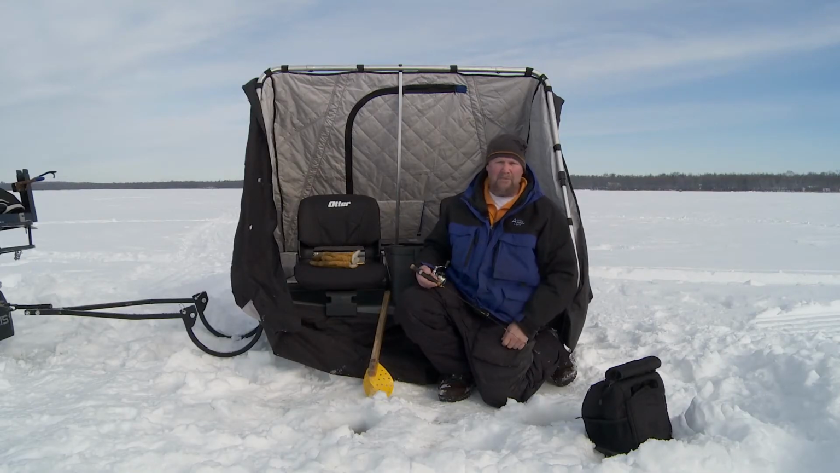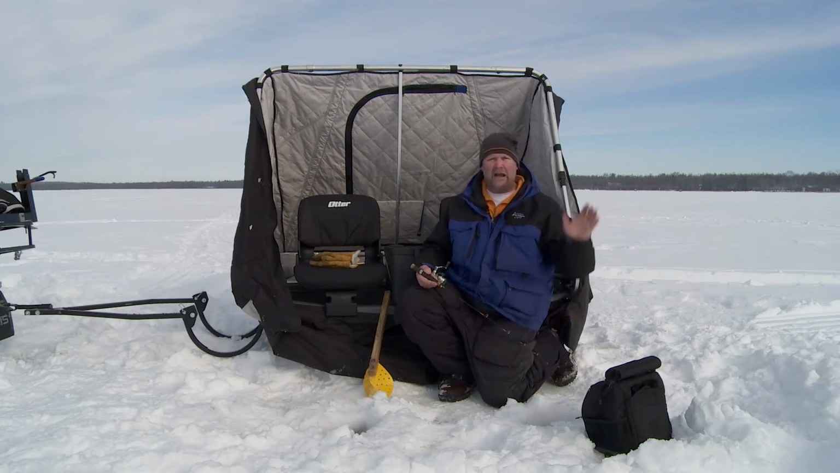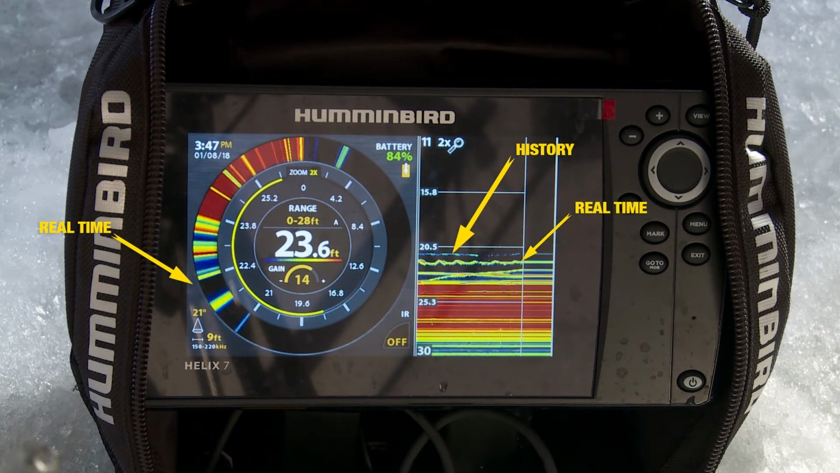And I'll tell you what, to me, that is such a big deal, because now what I get to do is I get to see everything in real time on the flasher like I grew up doing and what I'm used to. But on the 2D side, I get to see the history. I get to see high riding fish that might have just been a blip for a second on the flasher side, but I see a history of them on the 2D side. And that's a big deal.